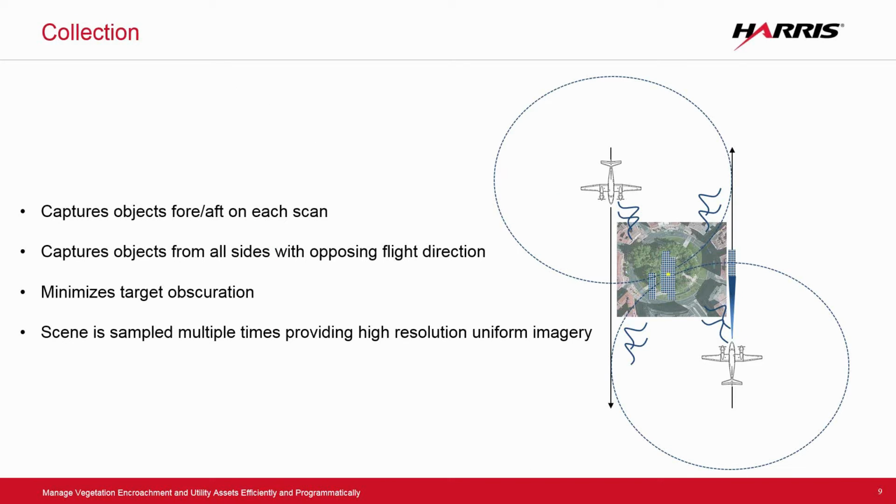When we collect the data, we also fly it in two different directions. So we're collecting on the fore and the aft of each circle. So where you get a lot of obscuration with linear systems, because you're only hitting them one time from one angle, we're actually capturing them hundreds of times from multiple angles. So we fill in a lot of the obscure features you might otherwise have unless you fly over something multiple times with a typical LiDAR system.